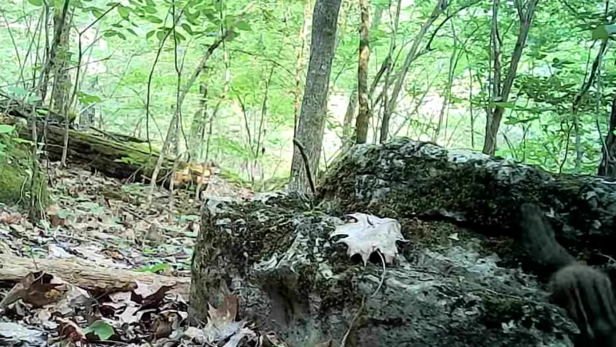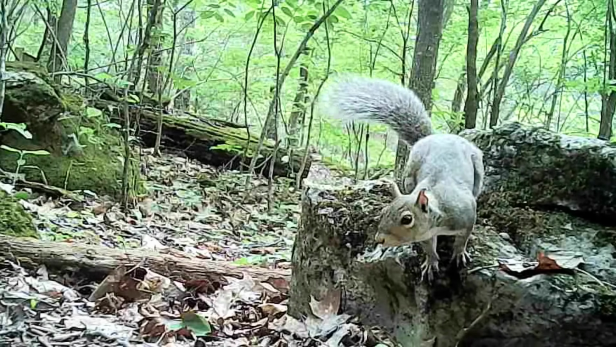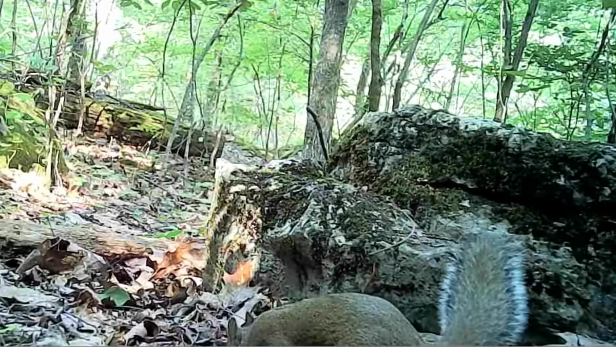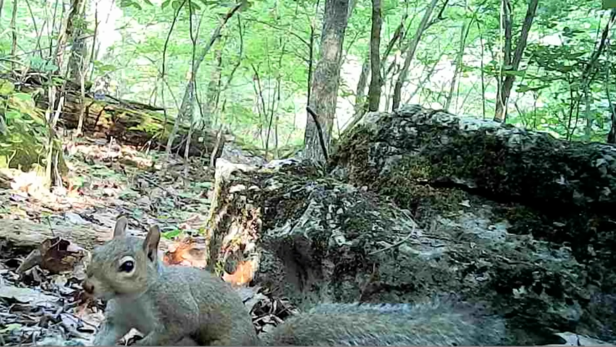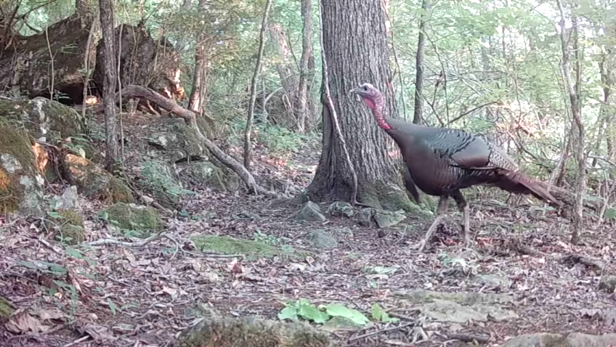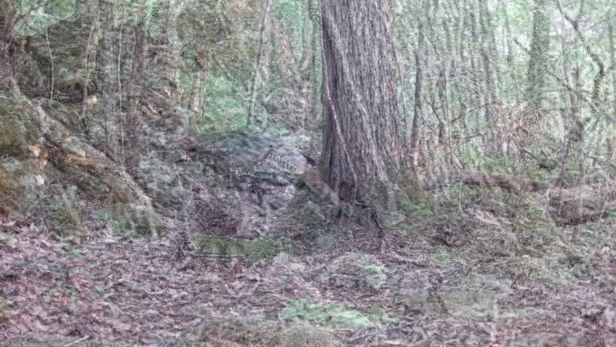And there's little Chucky. But this is Ricky's home. He ain't far from it all the time. Gotta check it out. And he'll find something to eat on. Always does. But he has to say hi every once in a while. And at the tree, look at that big tom. That's a beautiful bird, ain't it? Just passing through.